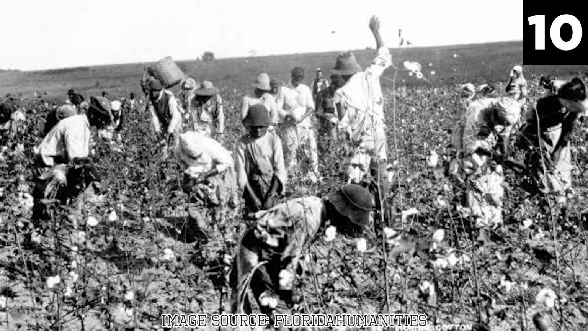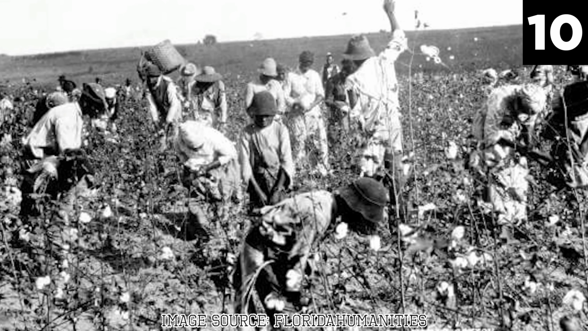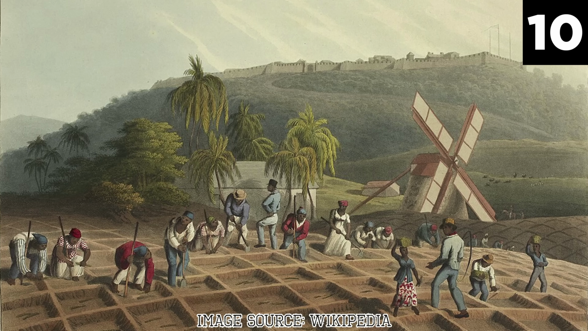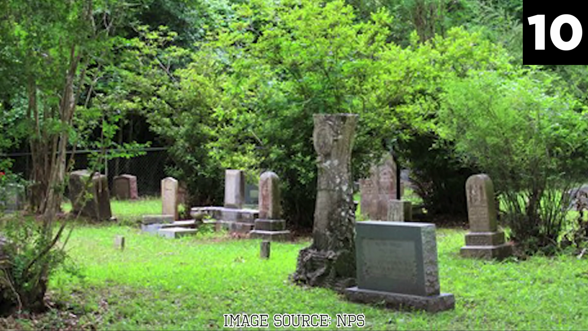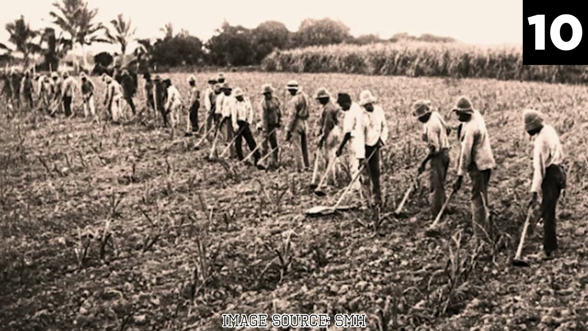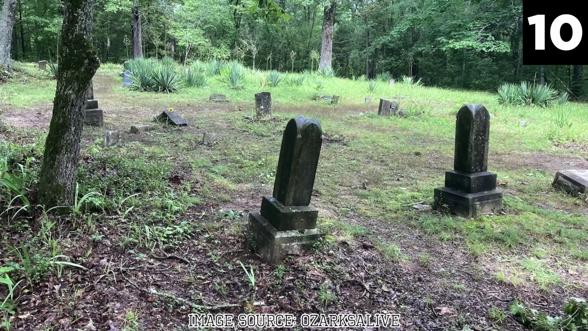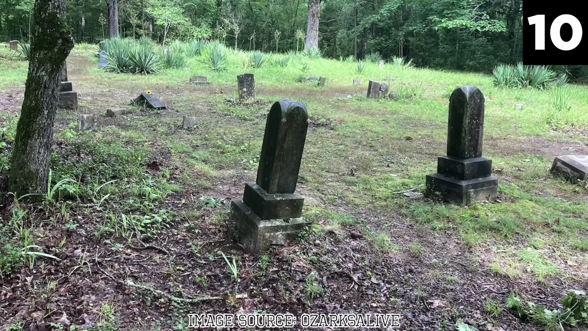The Carter family, like many plantation owners of the time, relied on the labor of enslaved people to maintain their wealth and status. The cemetery's location on their property signifies a clear link between the Carter family's legacy and the lives of the enslaved people who supported their plantation. Visiting the old Carter family cemetery today, one can sense the weight of history and the lingering presence of those who once lived and worked on the plantations. The cemetery, with its weathered tombstones and unmarked graves, serves as a stark reminder of the region's past and the enduring impact of slavery on the community.